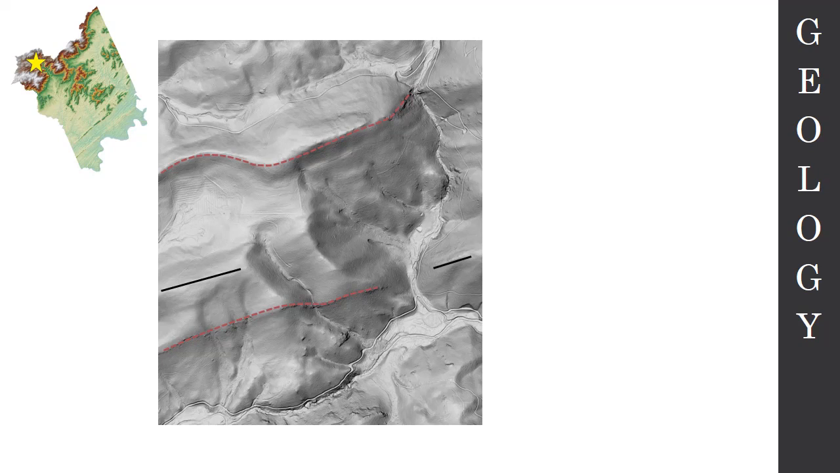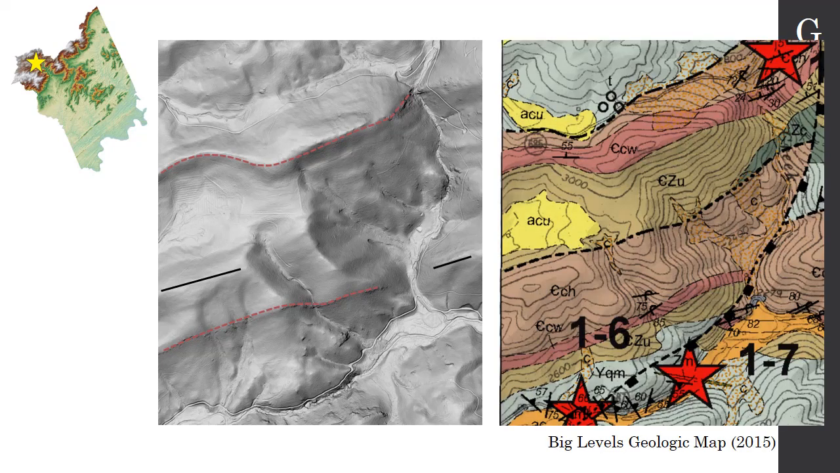So when we pull up the geologic map, and this is Big Level's geologic map, it was mapped by my agency in 2015. Now keep in mind, 2015, this is before LIDAR was available for Nelson County.